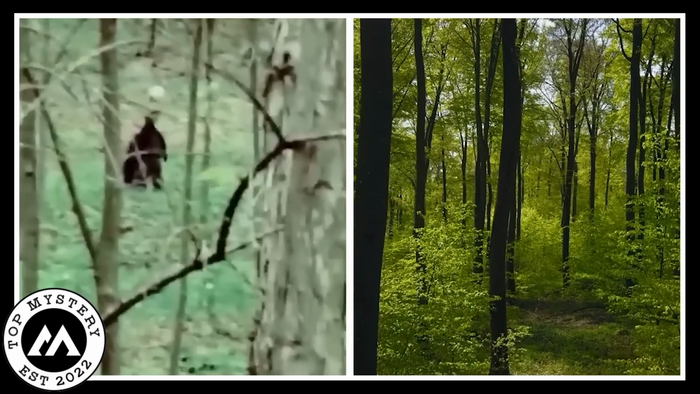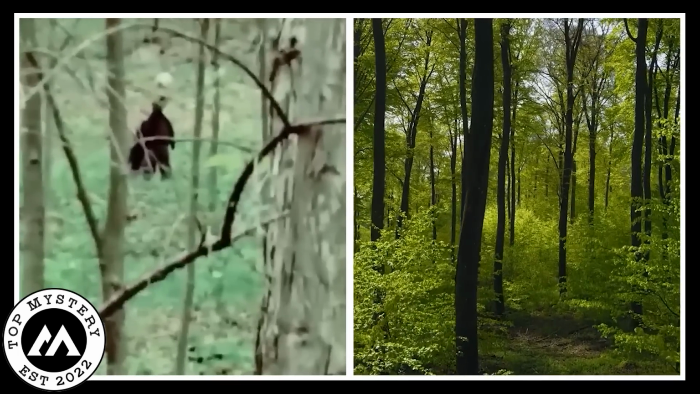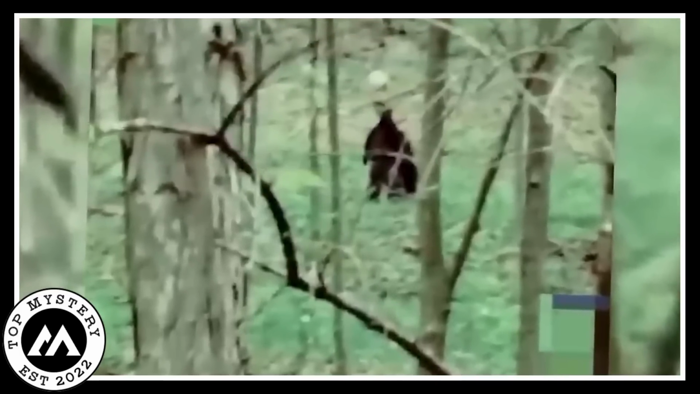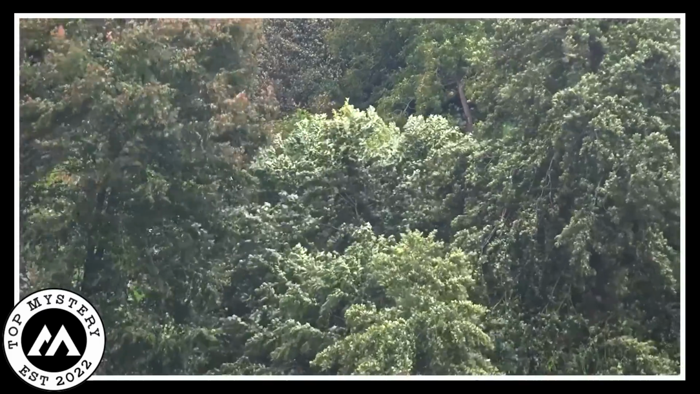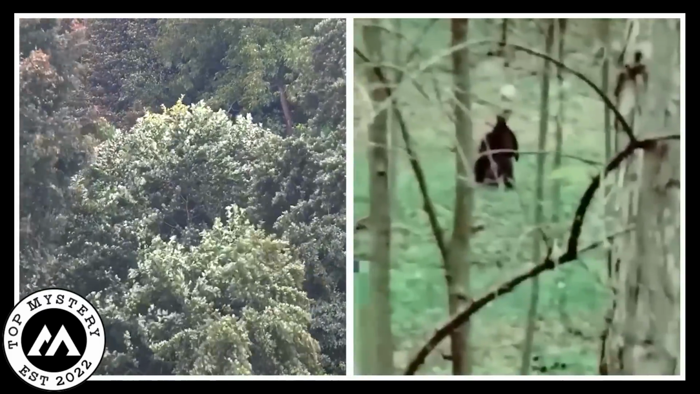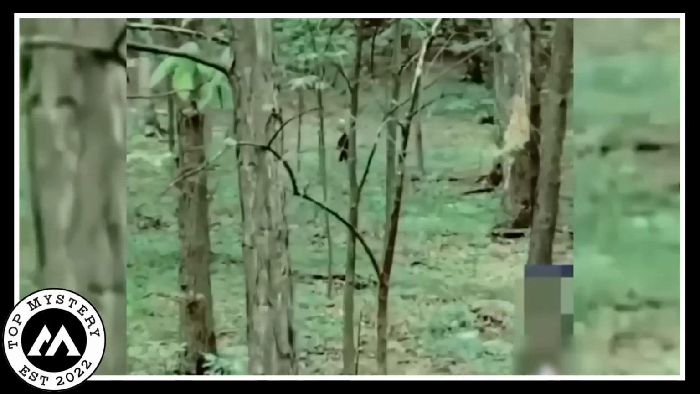What made this encounter even more unsettling was the creature's eerie stillness. It stared into the camera with unblinking eyes, as if peering into the very depths of the viewer's soul. Its eyes, wide against the darkness, held a malevolent gaze that sent shivers down the spines of those who saw it. The air grew heavy with an ominous sense of dread, as if the forest itself recoiled in fear at the creature's presence. No one could fathom where this abomination had come from, and its cryptic purpose remained a mystery.